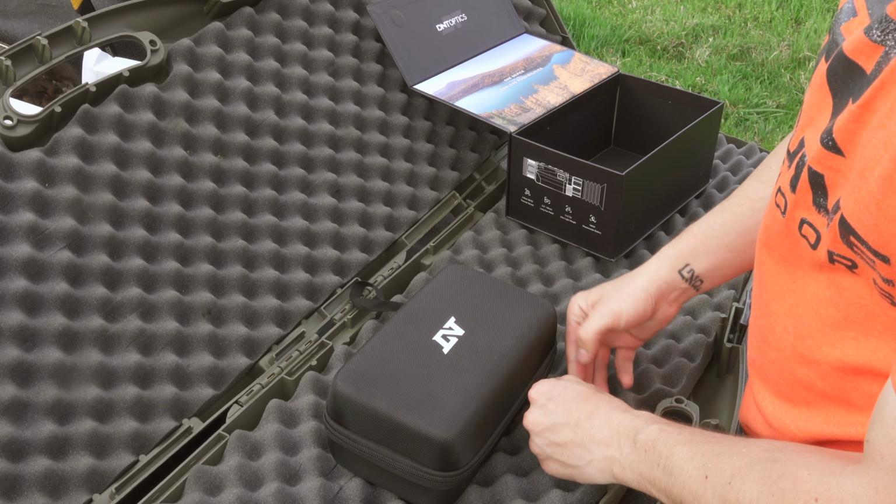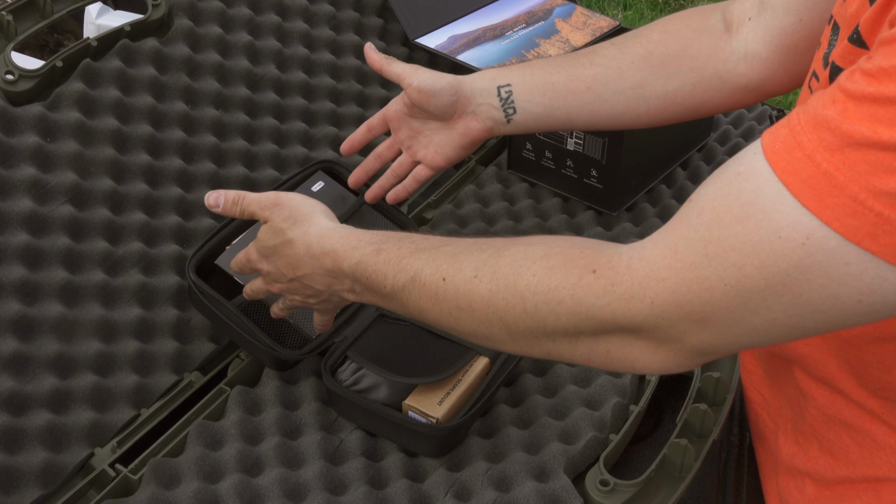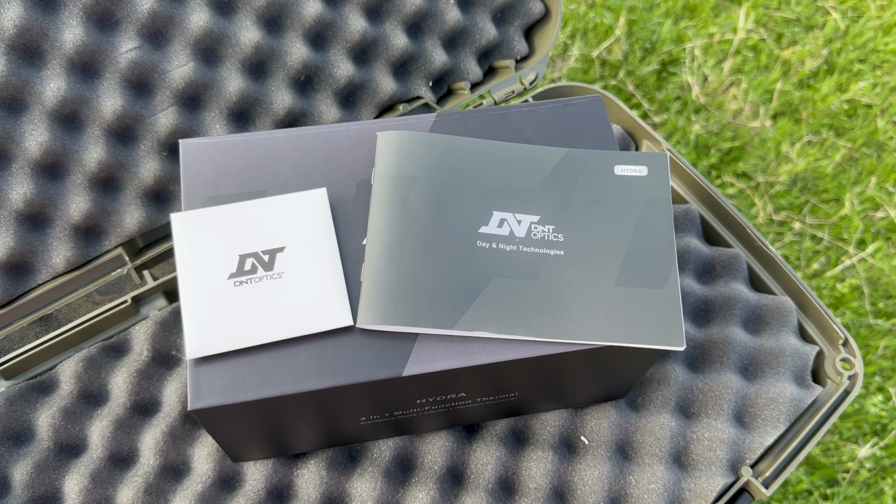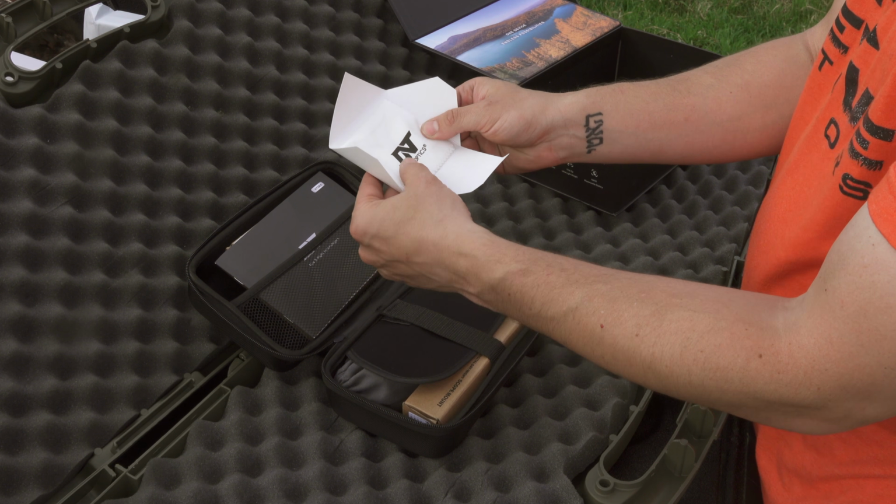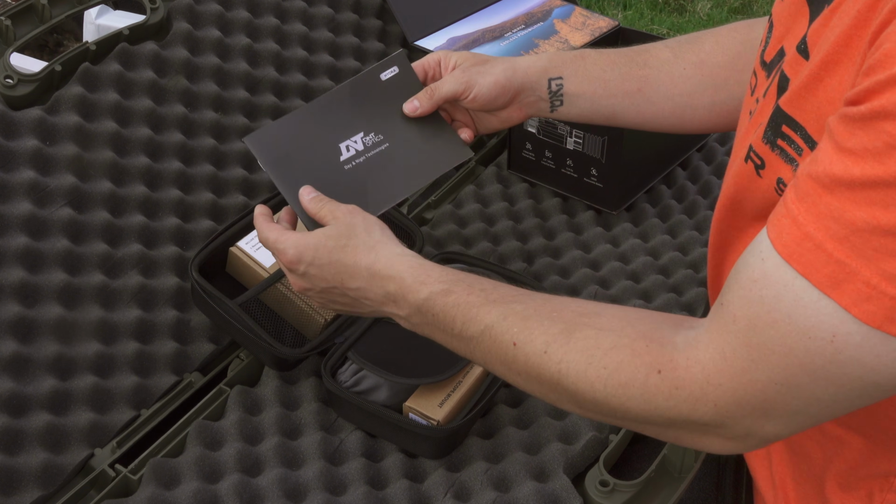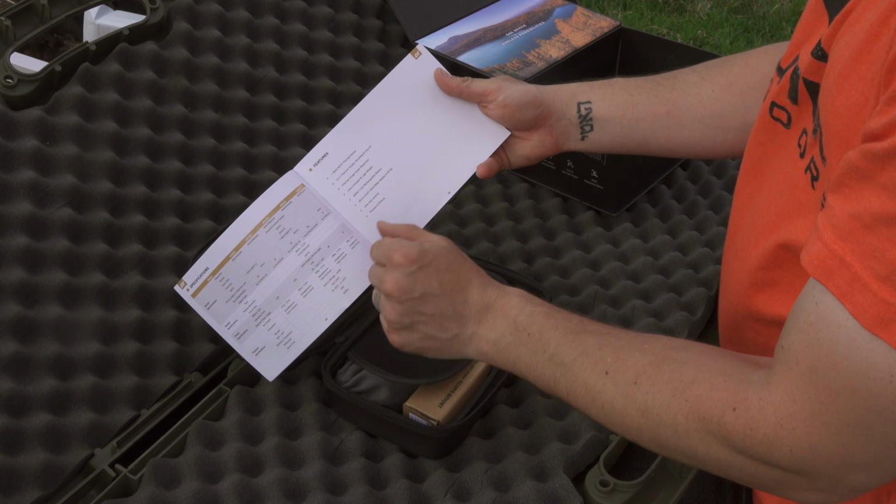And then go ahead and unzip this. And as we move inside, I'll start from the top and then work my way to the bottom. So the very first thing here you have a lens cloth. So you open that up and you have a nice branded lens cloth if you ever need to wipe down your optic. Next thing that you're going to have here on top is going to be the manual, and so it's going to be able to walk you through all kinds of different sections.